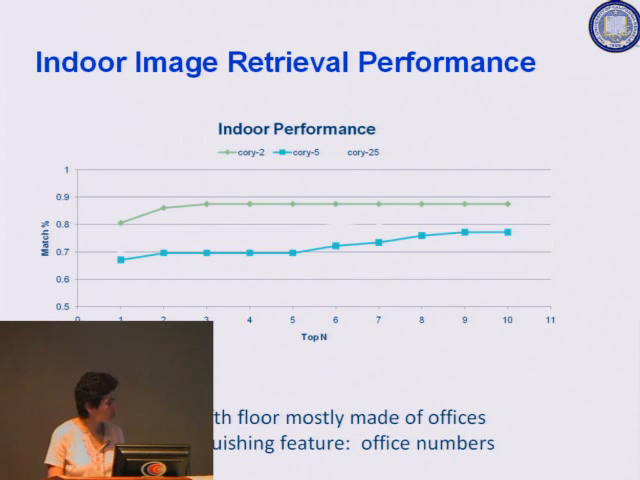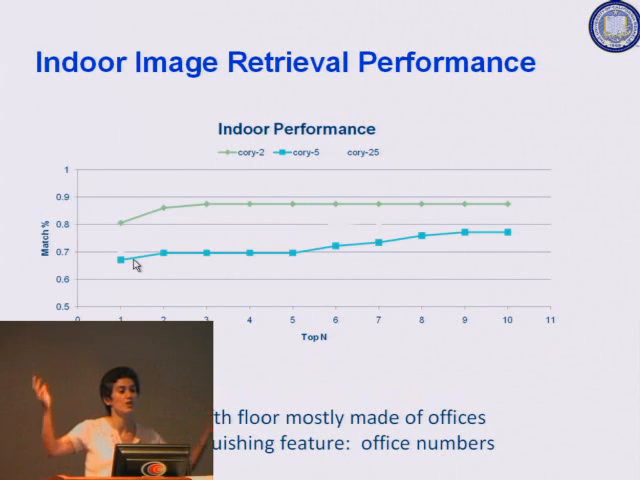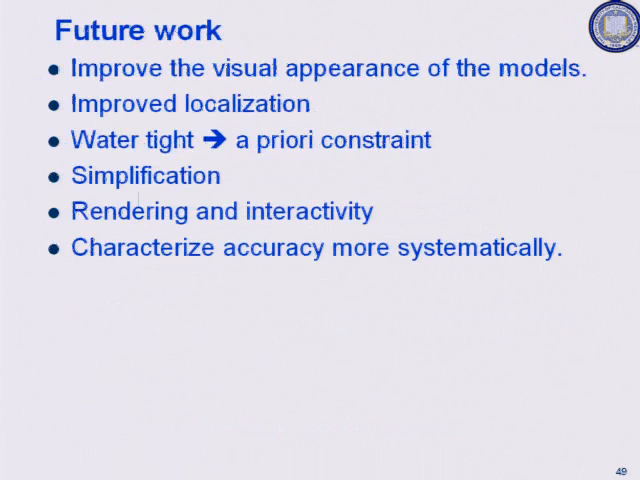Not sure why there are only 2 curves but 3 labels here, but for the 2nd floor of Cory Hall, we can get 80% correct recovery of localizing the user accurately. And the reason the 2nd floor does so much better than the 5th floor is because the 5th floor is just a collection of offices with numbers on them. There are no distinguishing features, whereas the 2nd floor, I don't know, has trophies and pictures and other nice things that can help you localize.